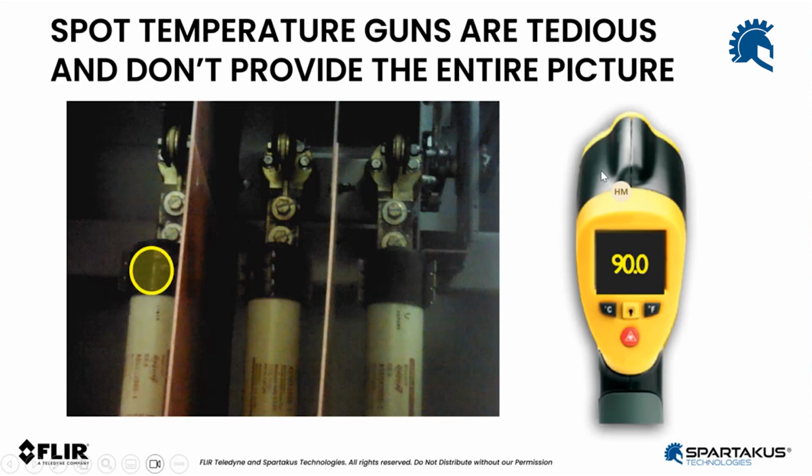So when you're scanning a target, let's look at these electrical fuses. When you have a single spot and the laser pointer, you're basically scanning, trying to find that spot that's overheating. So there's a lot of guesswork associated with trying to find that max temperature within the target that you're scanning.